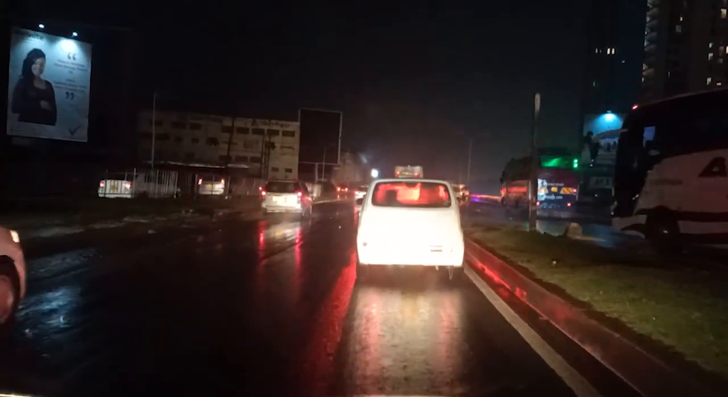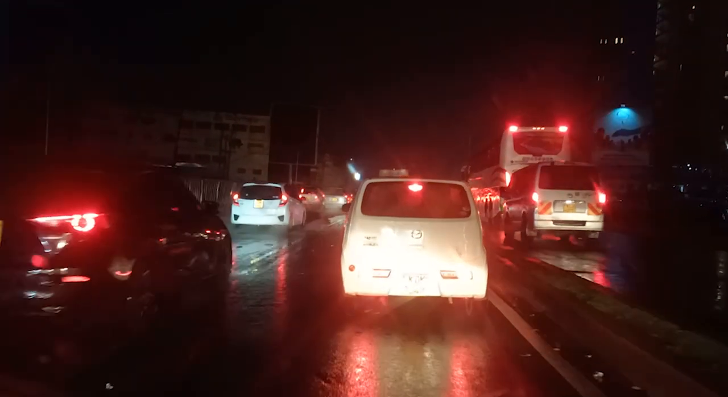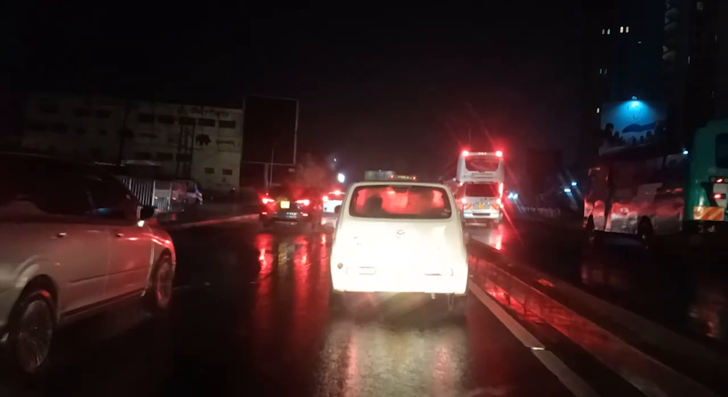Yeah, and now I am in Thika Road from Nairobi CBD. Today it rains heavily. We are caught up in a traffic as we are heading to Kasarani. So be with me. I show you where we are. We are now in Muthaiga. This is how Nairobi looks like when it rains at night. So I know you are going to enjoy.